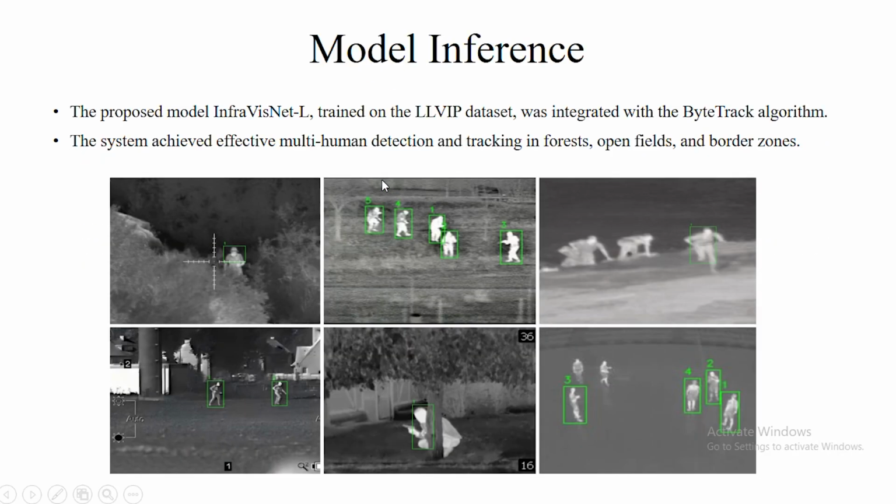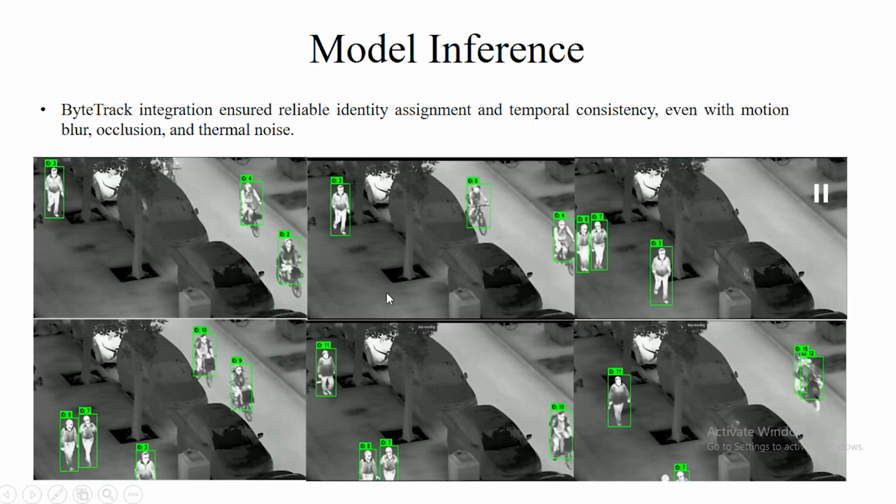And these are actual results of our model. As you can see, the green bounding boxes show where humans are actually getting detected in the thermal images. Along with that, their IDs are also being tracked. For that, the InfraVisNet L model, that is the YOLOv11 model trained on the LLVIP dataset, was used, and the results are generated by inferencing that model. For the tracking part, the ByteTrack algorithm was used.